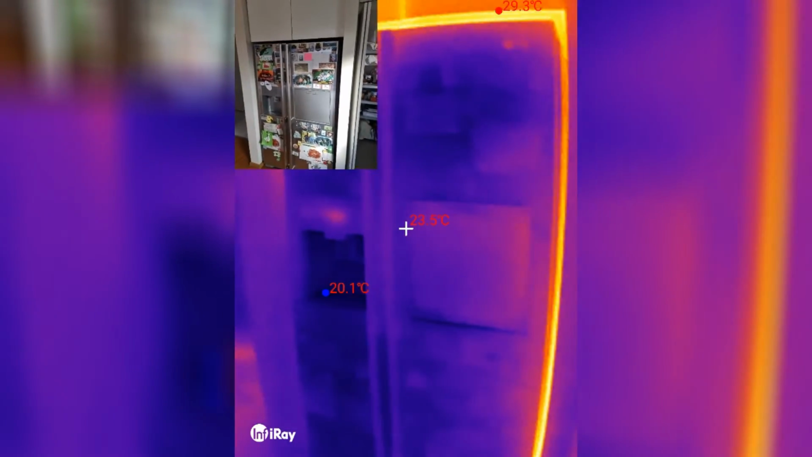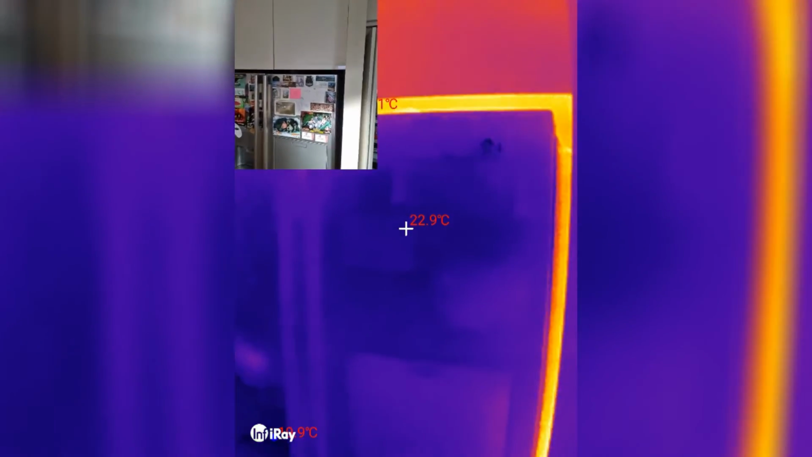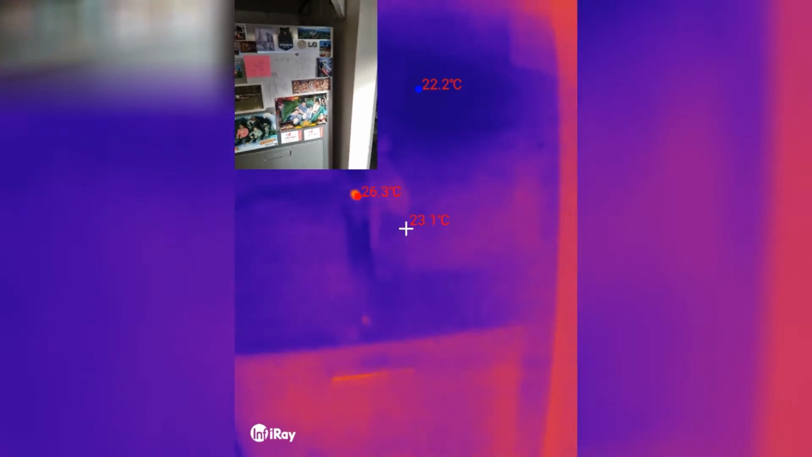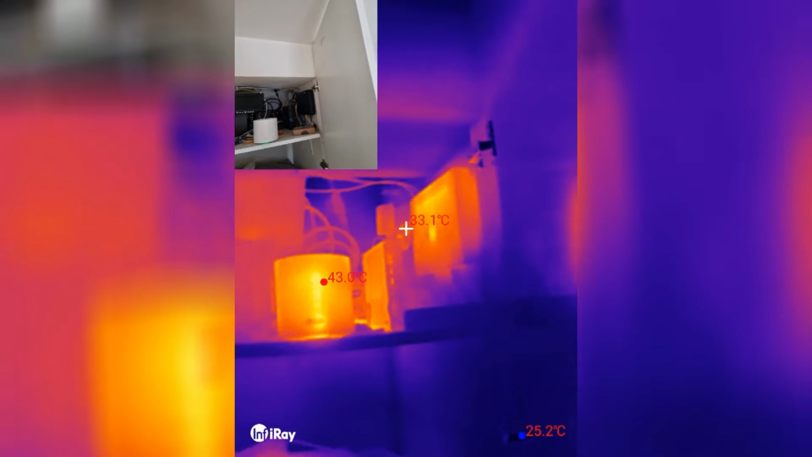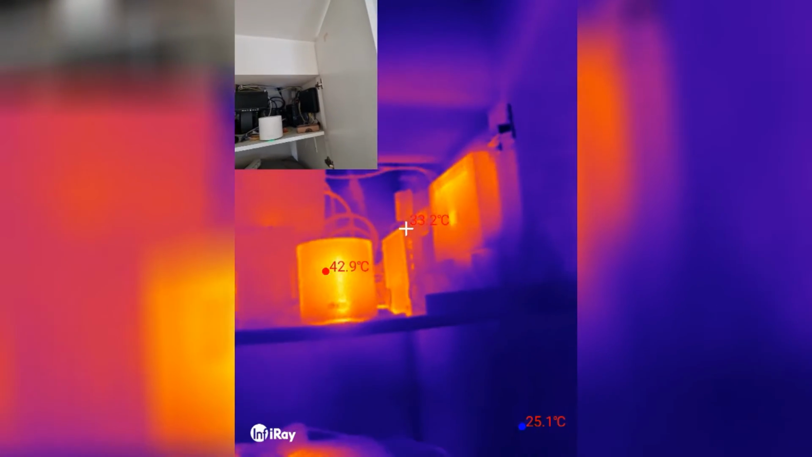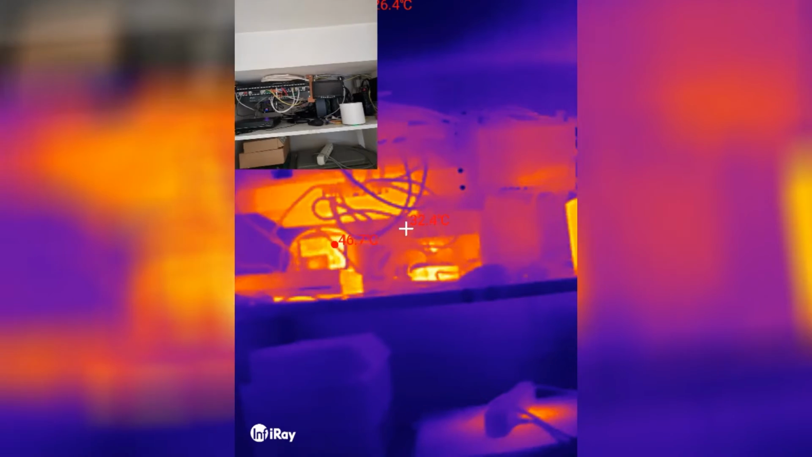And yeah, obviously the heat is escaping from behind the fridge. And let's see my IT cabinet. Yeah, that is glowing. That's my router, that's my server. Access points, some power supplies, switch, power supplies for the battery, for the cameras.